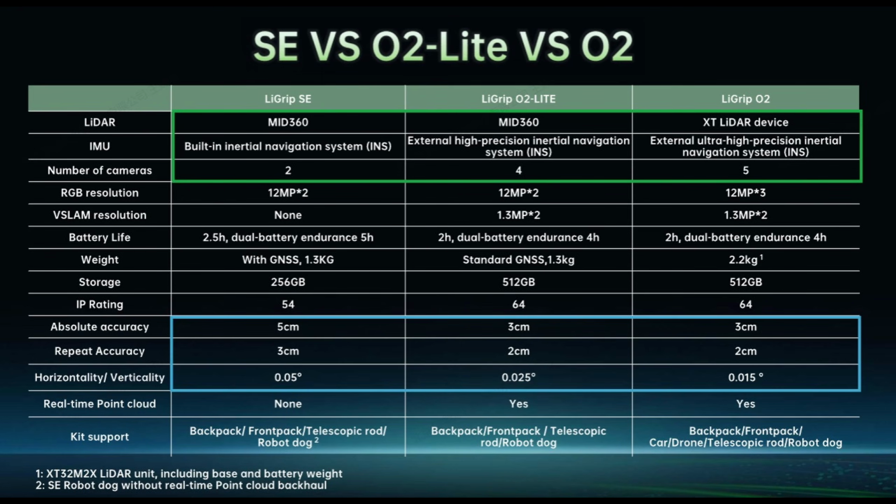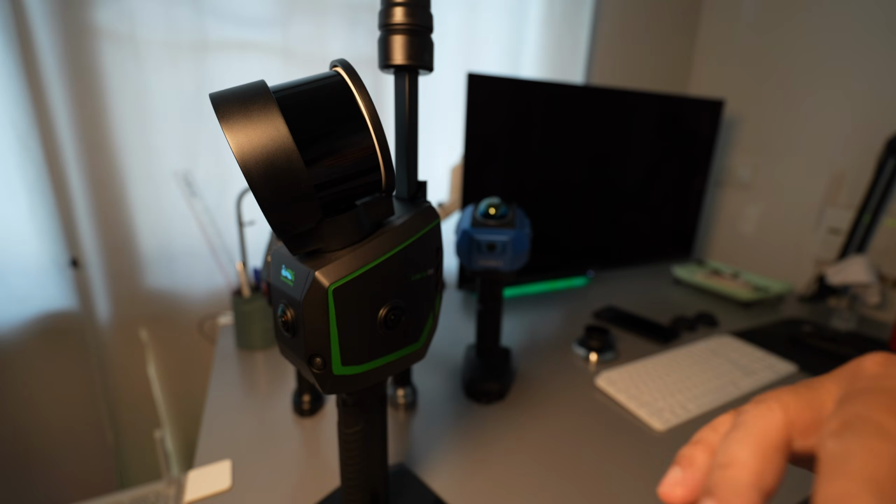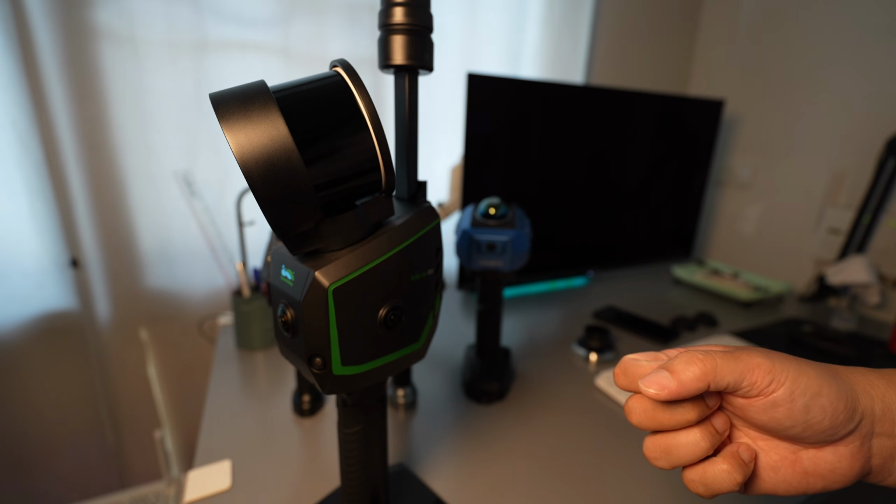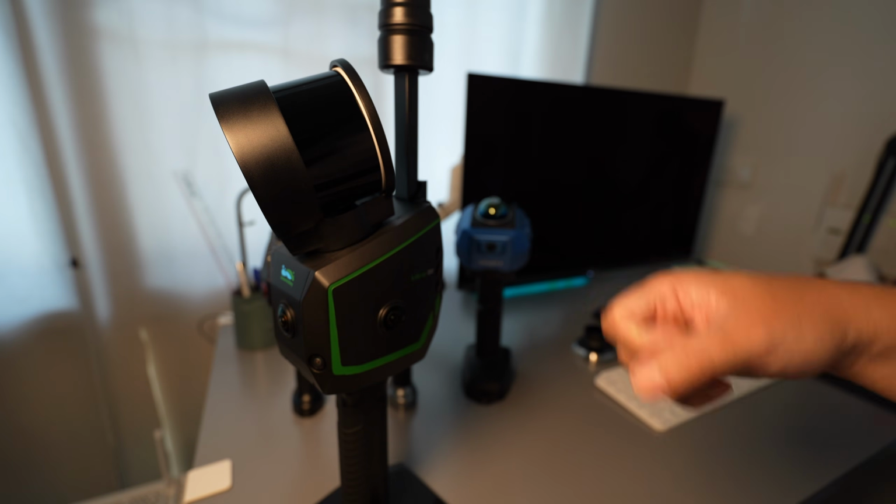The LiGrip O2 uses IMU sensors that are over 3 times more precise than the built-in IMU found in the Livox 360 that are widely used among the compact-sized LiDAR scanners. The downside is that this scanner's price is simply too high for a lot of users.